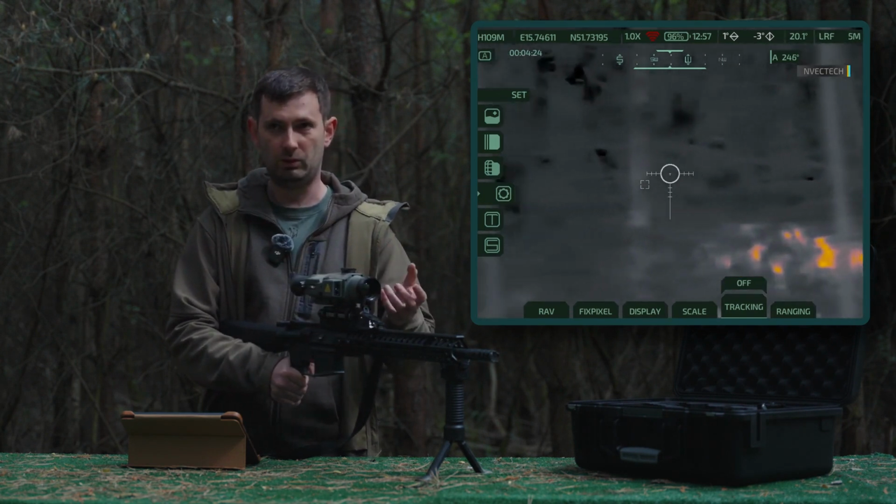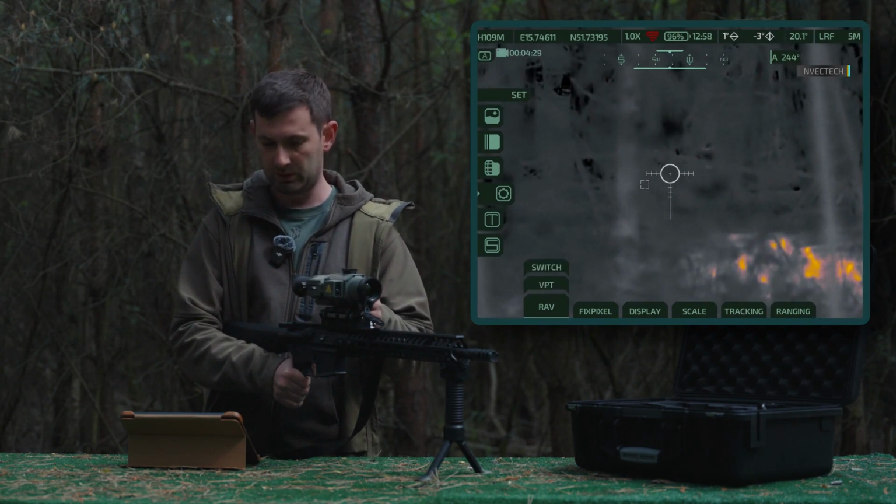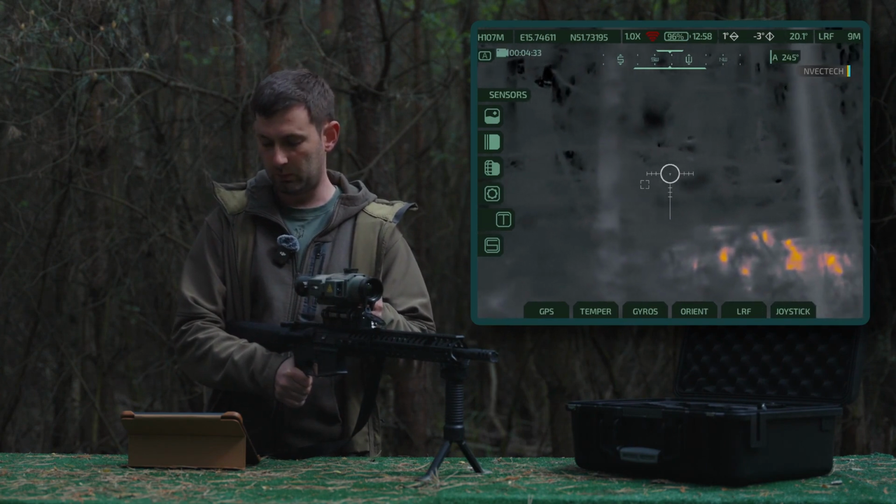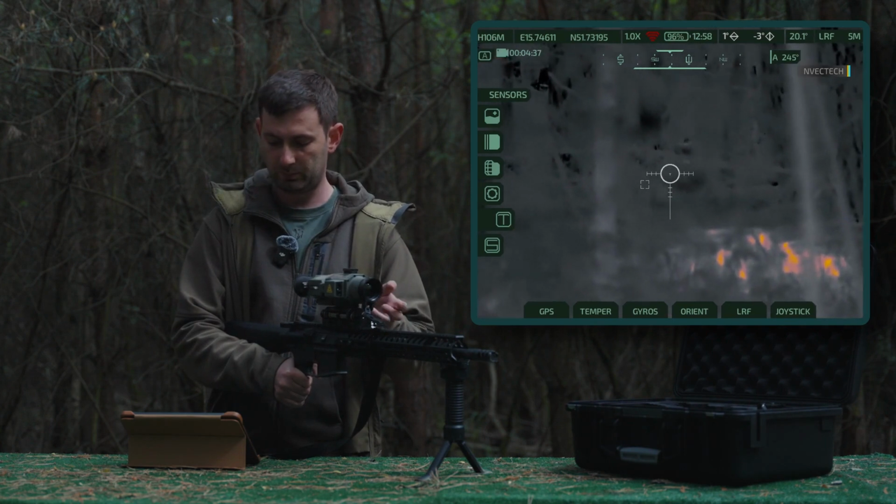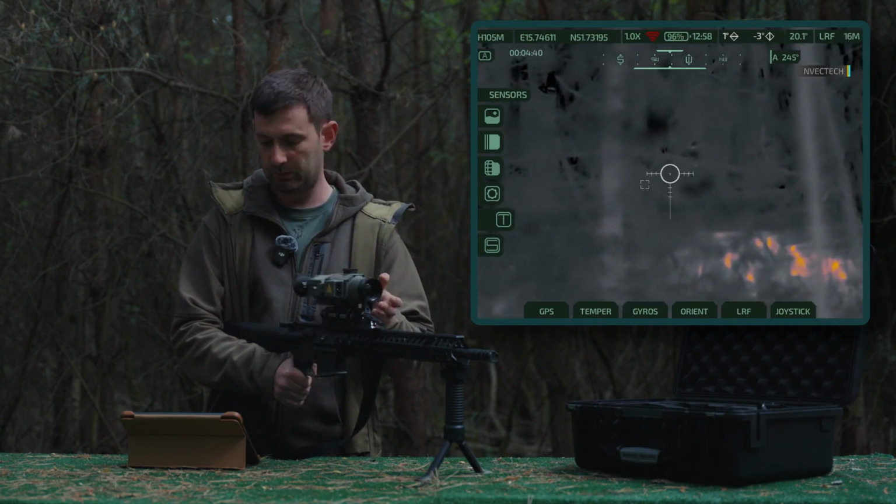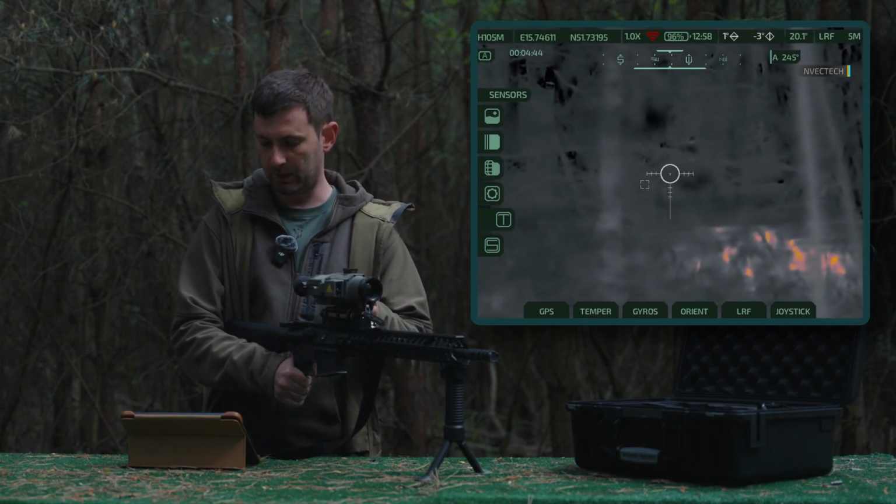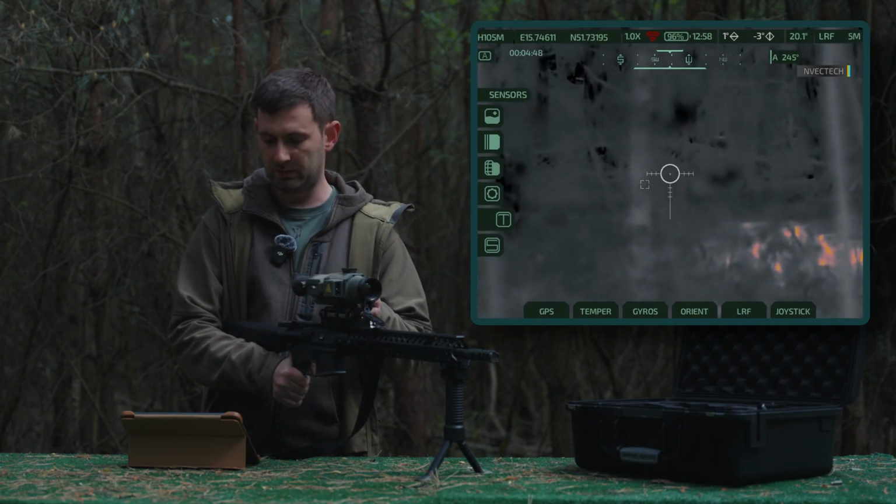Here you can track hotspots, and the settings for the rangefinder itself. Here, you can choose to enable or disable all sensors, detectors, GPS, temperature, gyroscopes, azimuths, and similar features. LRF, rangefinder, joystick sensitivity adjustment,